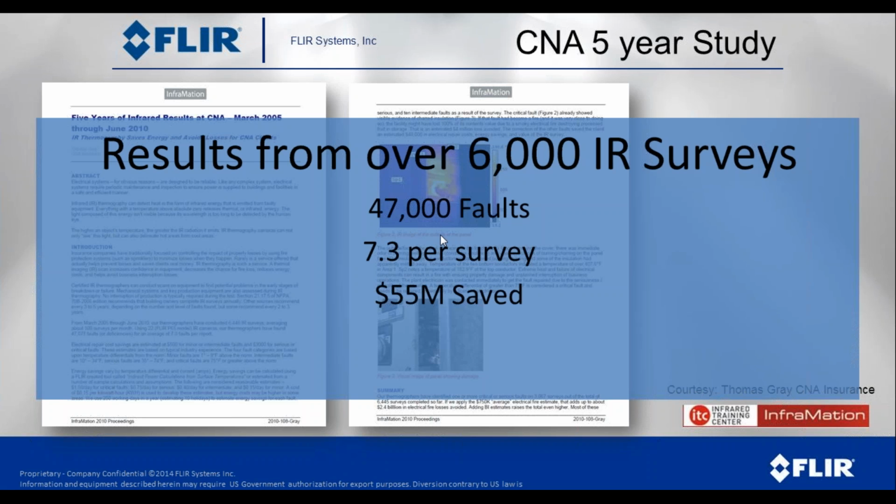And when they put a dollar value on it, the total saved was over $55 million, or an average of $8,533 per survey. When you start to think in those terms, if we went out into a facility and found problems that amounted to that, the payback on an infrared camera really becomes something that's fairly affordable.